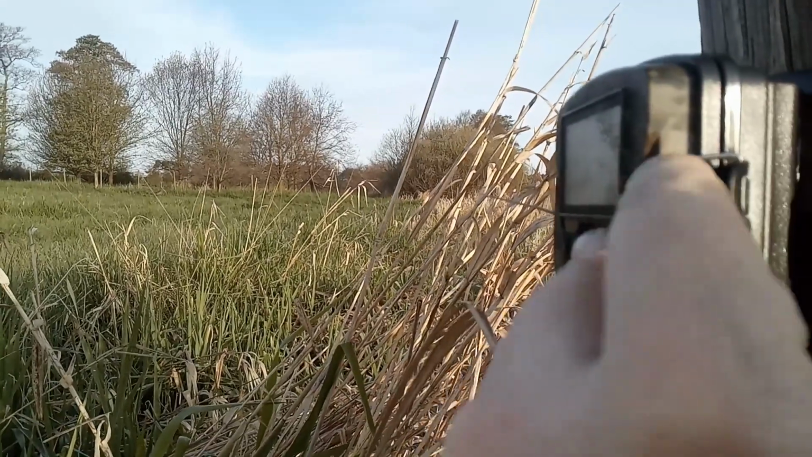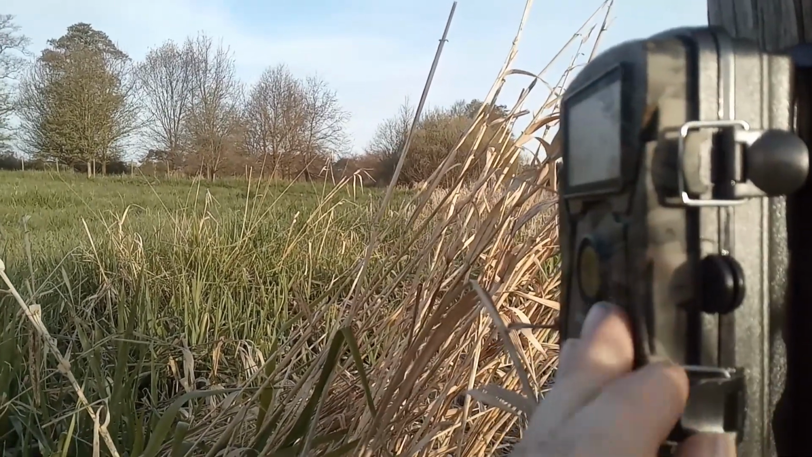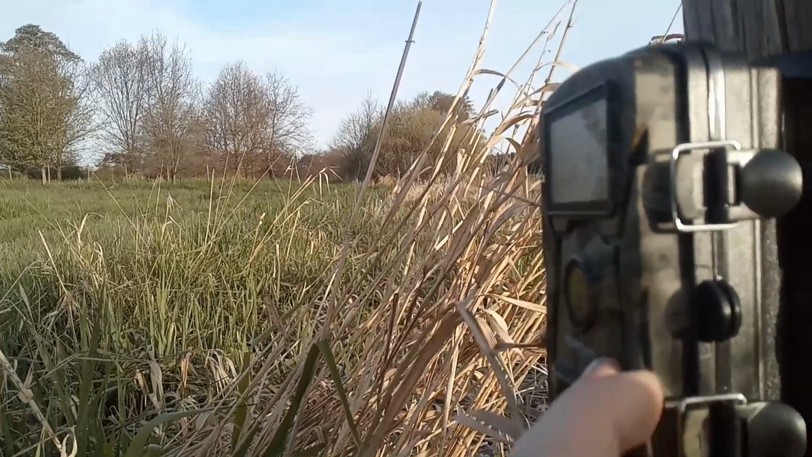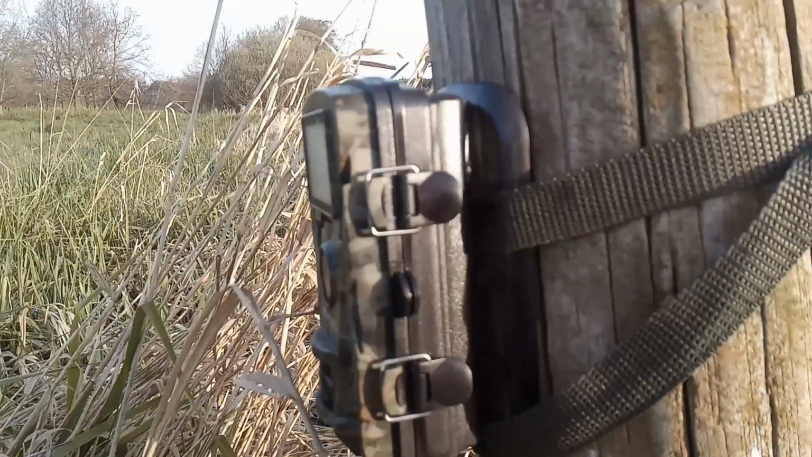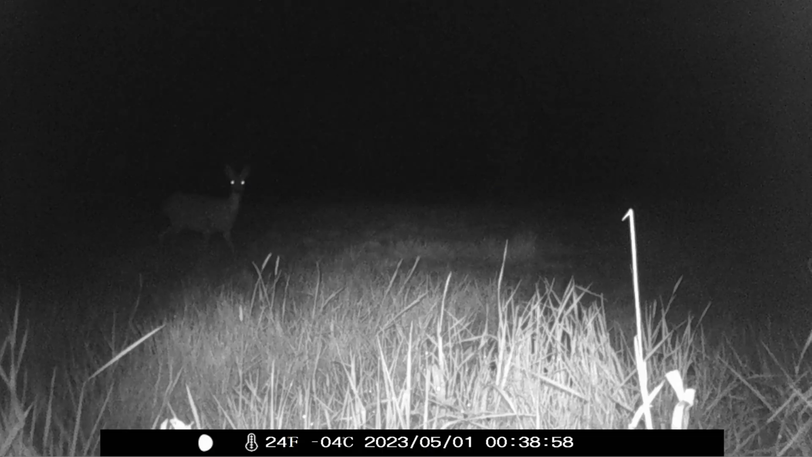Now it's time to unmount it, get back to the car, flip the memory card into the computer, and check it out there. So, bear with me. So, as you can see, we only got one picture of a deer on the trail camera, which is a bit of a shame, but mostly due to the fact that the batteries were not the best anymore. Anyhow, I'm quite happy with the result, and it's better than not seeing anything at all. The overall activity was a lot of fun, and I appreciated the time outside.